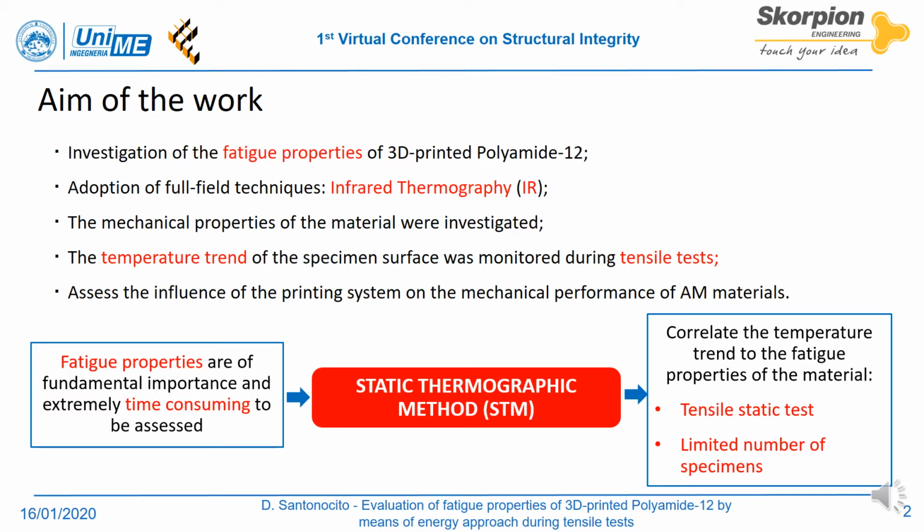In this work, for the first time, the static thermographic method was applied to 3D-printed material in order to correlate the temperature trend to the fatigue properties of the material during tensile static tests, adopting a very limited number of specimens.